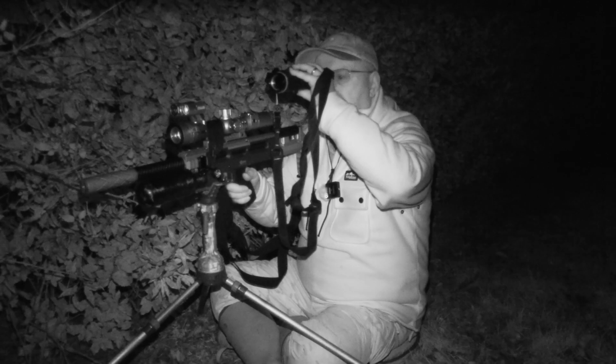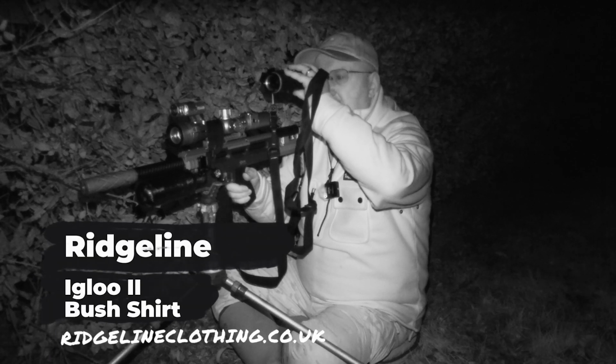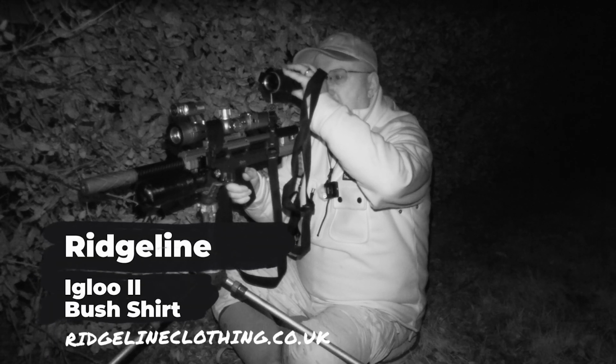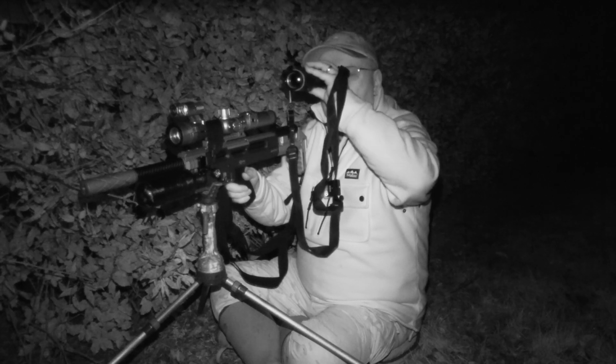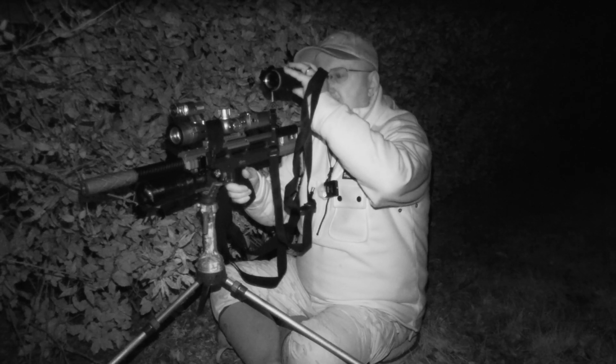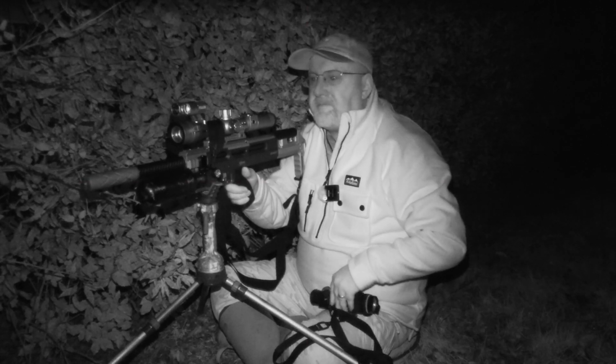I can see two or three, and they're about 70 metres down the hedgerow, far too far away for me to take a shot with this 12 foot-pound gun. I could move around, try and stalk to get close to them, but then end up just walking down the hedgerow and scaring off other rabbits potentially, so I'm just going to sit here and hope they either move closer to me or some more come out.